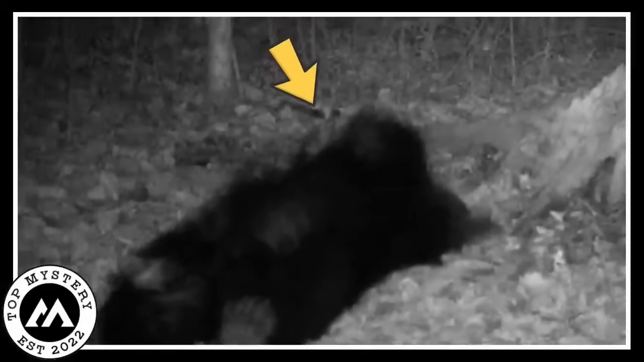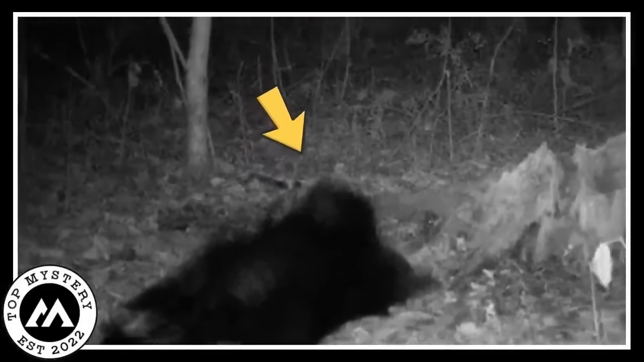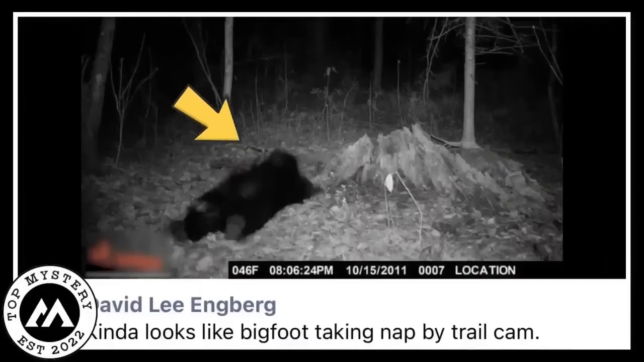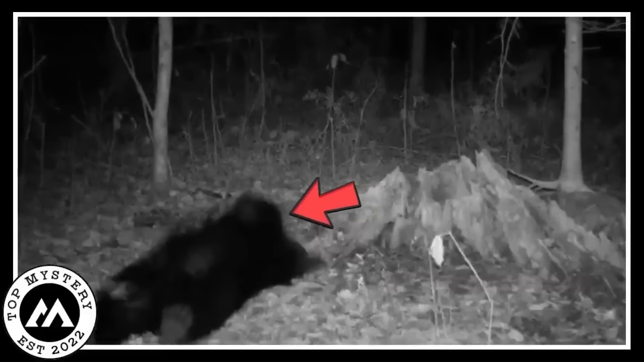The plot thickens. Now, here's the scoop: check out those paw prints. They are more bearish than Bigfootish, and if you zoom in, you can spot its noggin and snout. So, is it a bear just catching a snooze or the elusive Bigfoot catching 40 winks? It's a real head scratcher, and everyone's got a theory. David's photo turned into a little mystery tale, leaving us all playing detective. What is your take on it? A bear's doze or Bigfoot's secret nap spot? The internet is buzzing with ideas.